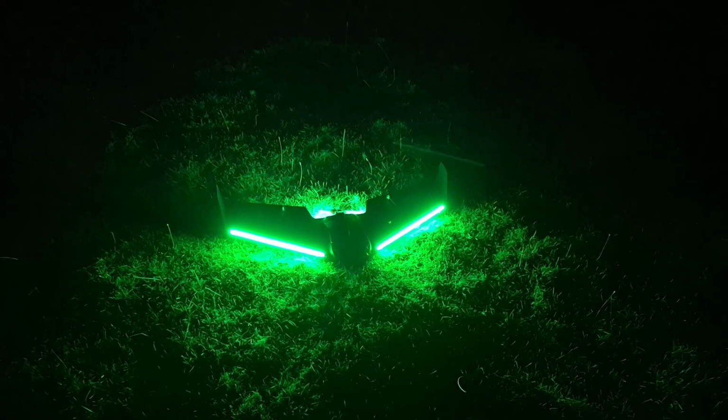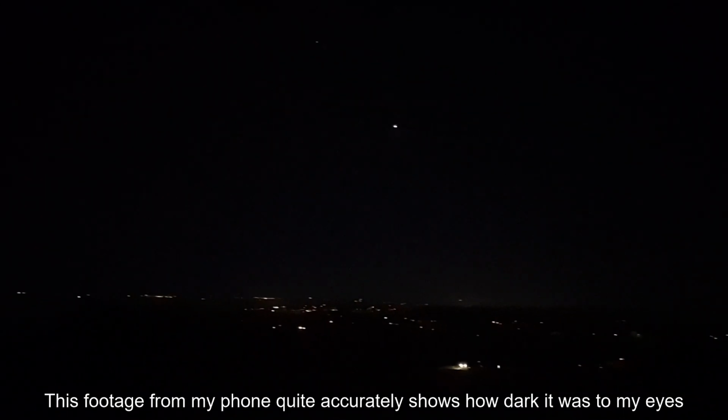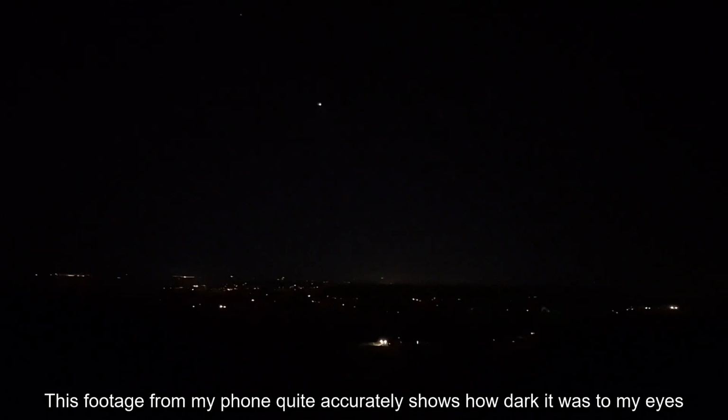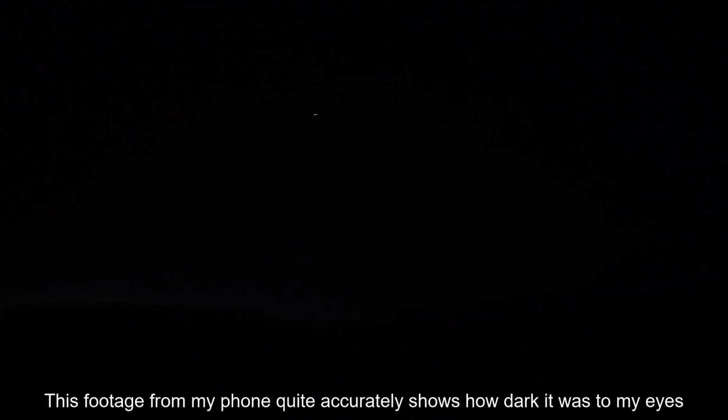Now, the day that I did this flight, it was a beautiful, clear night. There were no clouds, so all the stars were perfectly visible. There was, however, a partial moon in the sky, just under a half moon, so that was producing a little bit of light. To the eye, though, it looked very, very dark. I absolutely needed a torch to walk from the car to the middle of the field where I was flying. It was definitely darker than the location that I featured in the previous video.